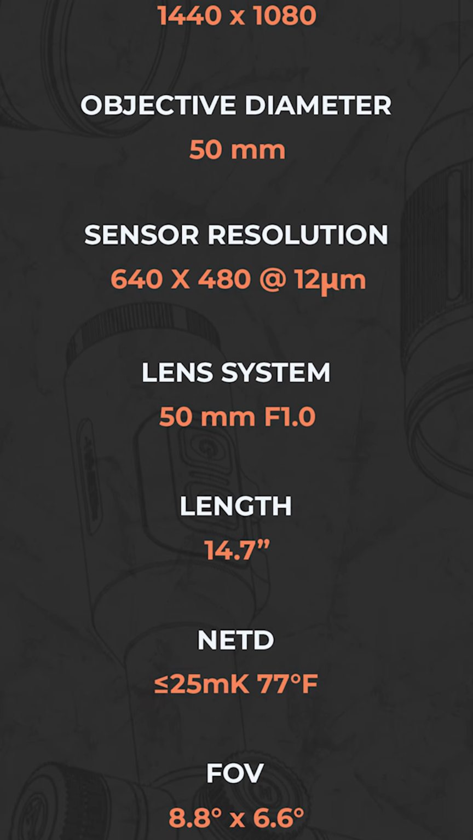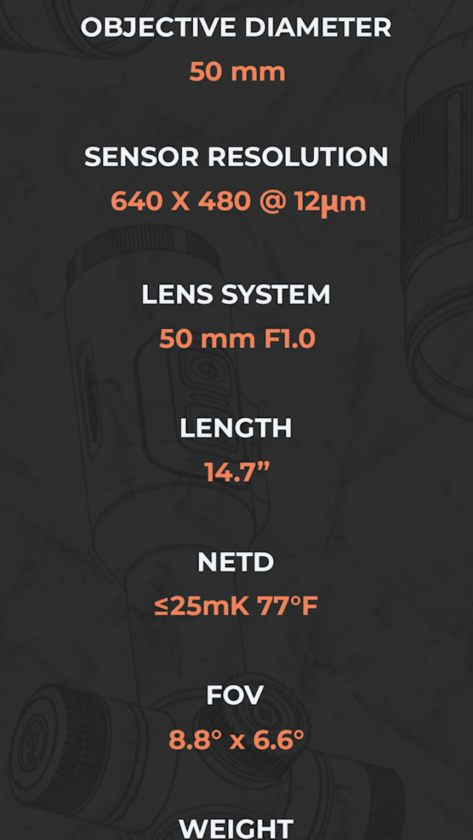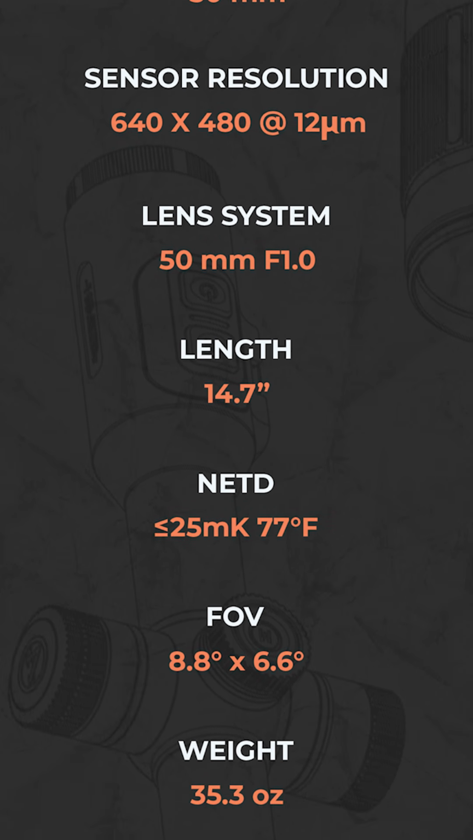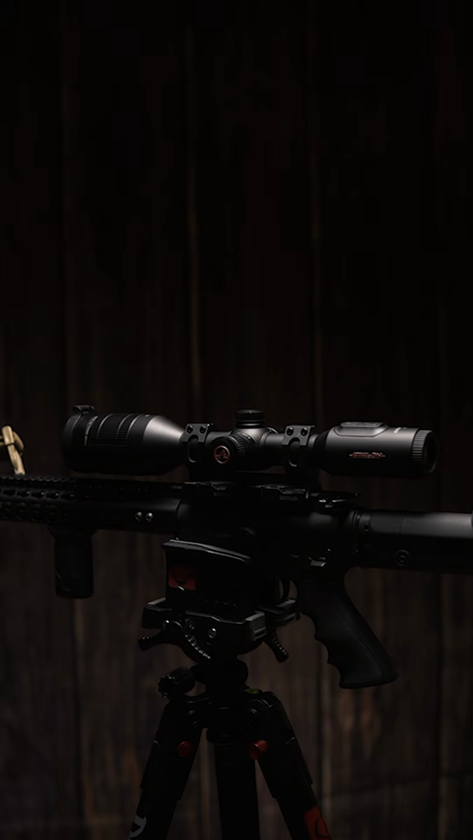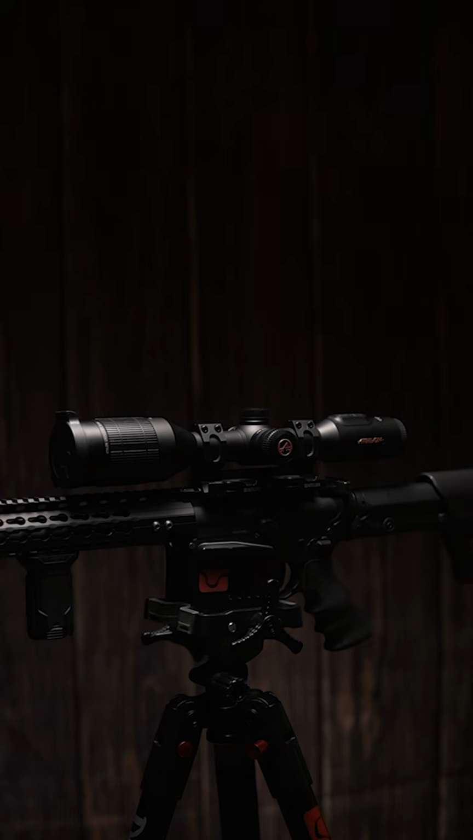Length is 14.7 inches. Noise equivalent temperature difference is less than or equal to 25 millikelvin at 77 degrees. Field of view is 8.8 by 6.6 degrees. And for weight, we have 35.3 ounces. I love the more traditional scope look to this thermal because when compared to other high-end thermals, they can be very blocky looking and a lot larger for no real additional benefits.